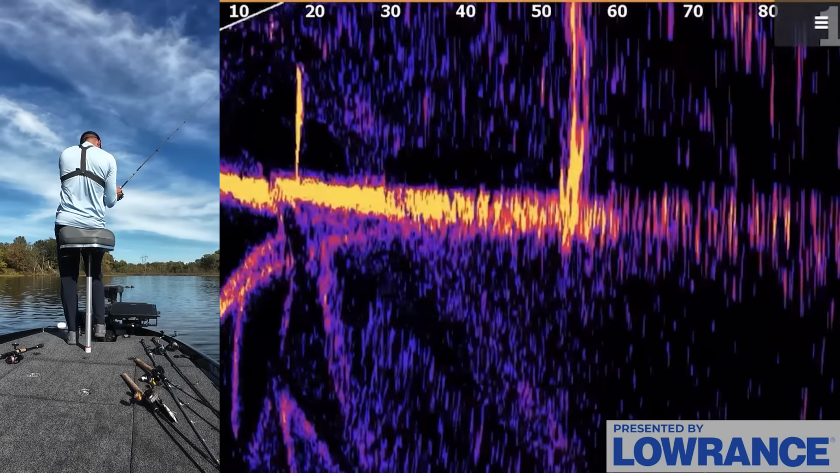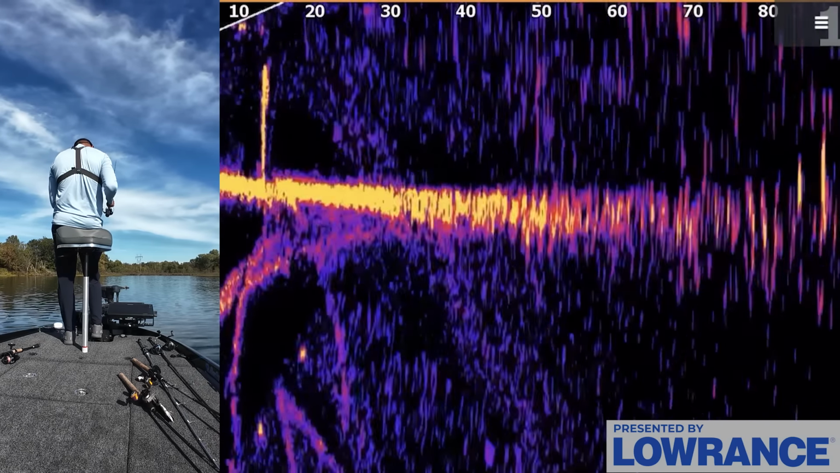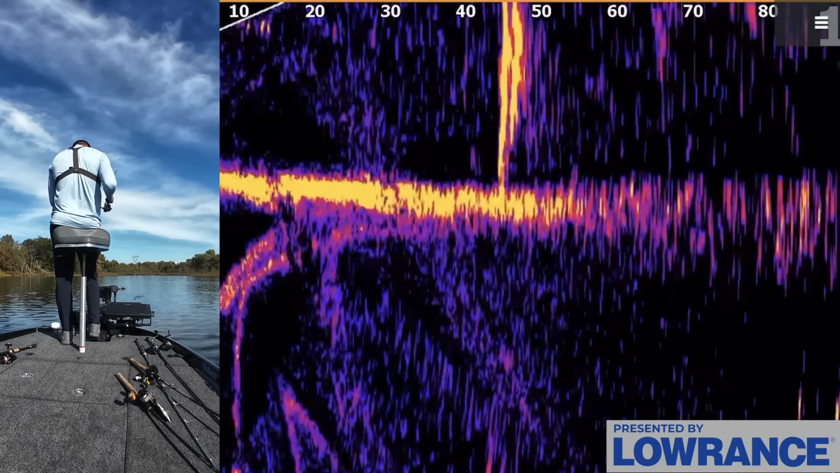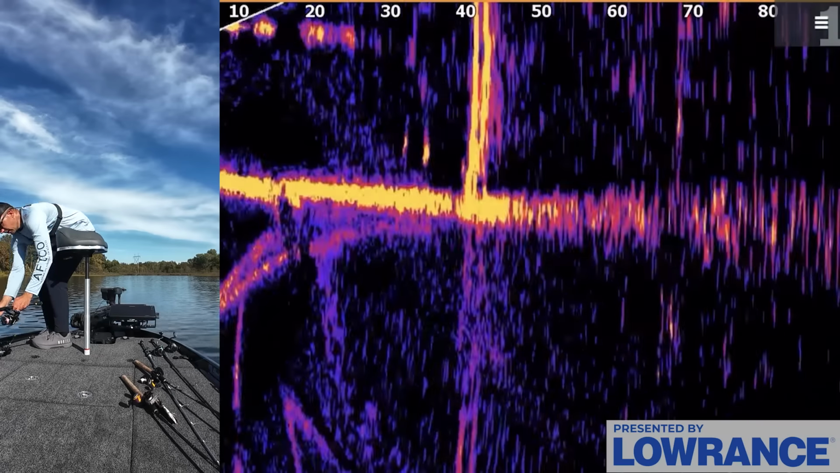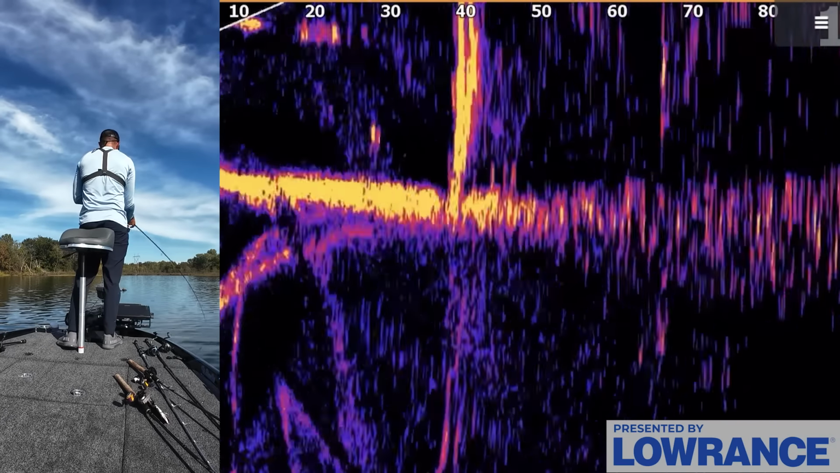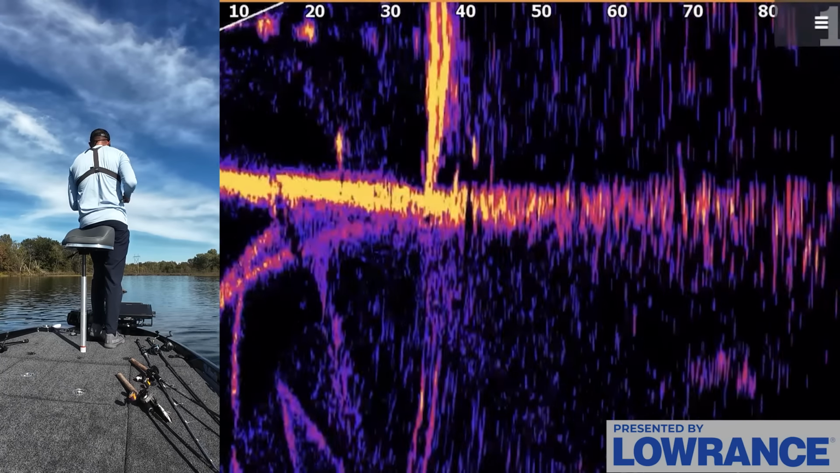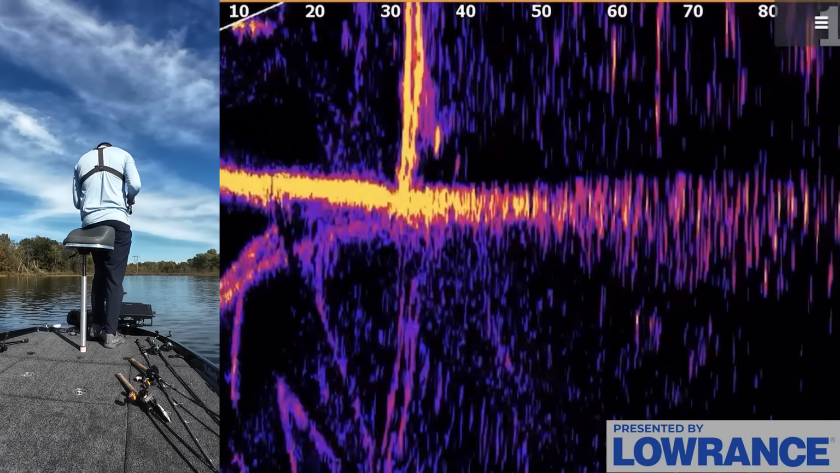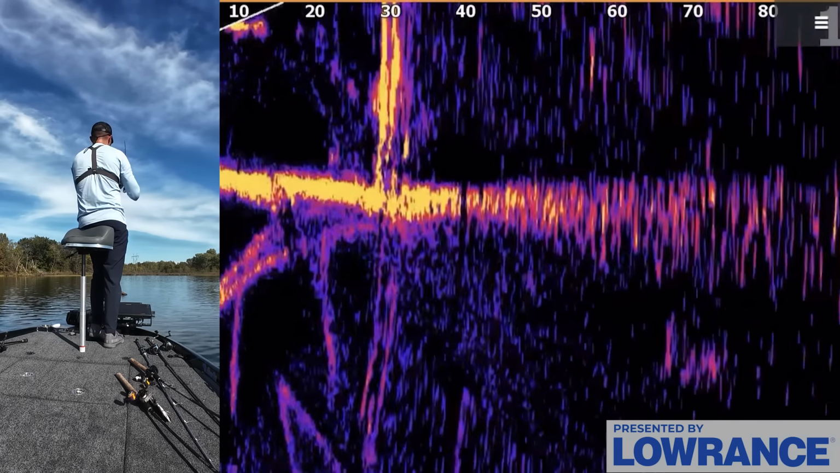A little log thing here. There were fish on it. They didn't come up and wreck my bait, I'll tell you that much. Fish just passed it though.